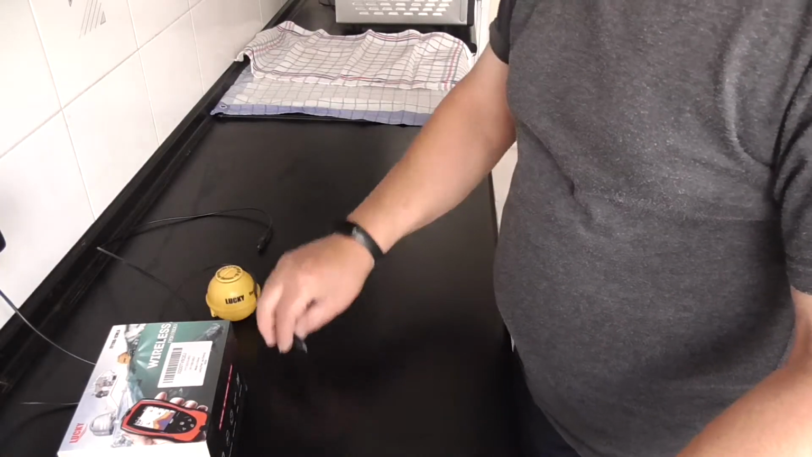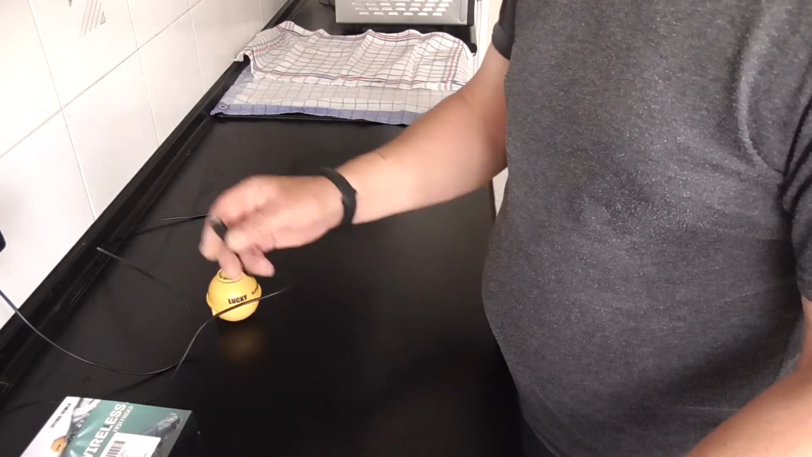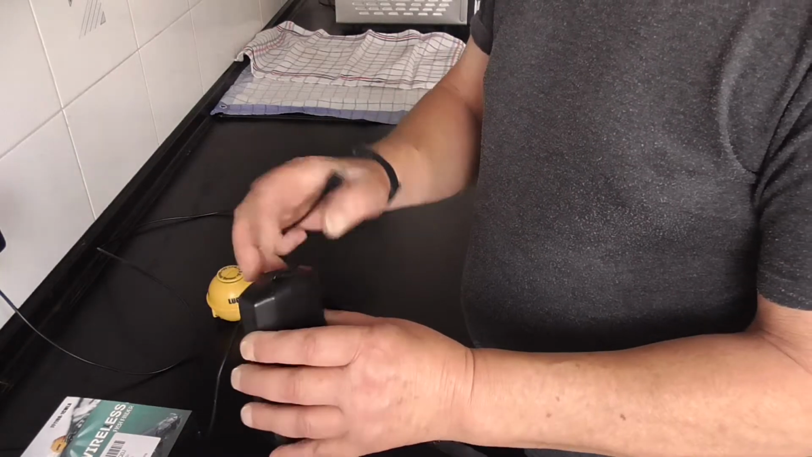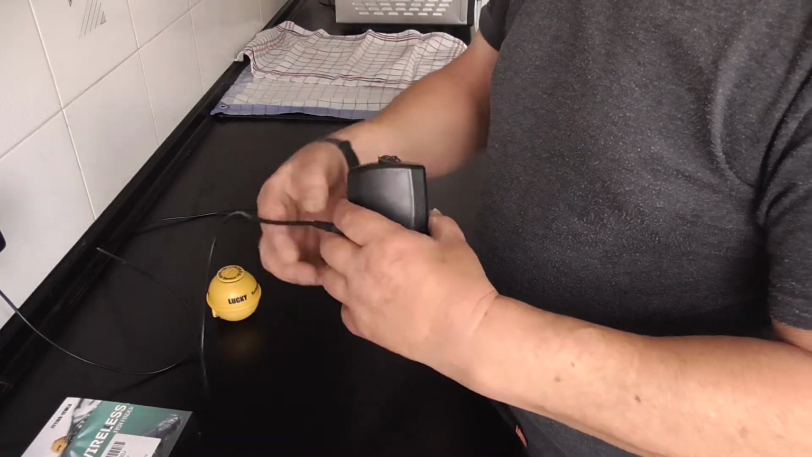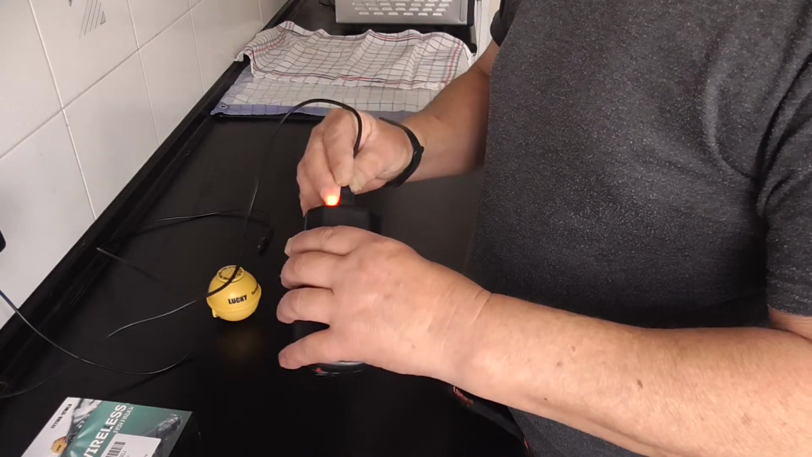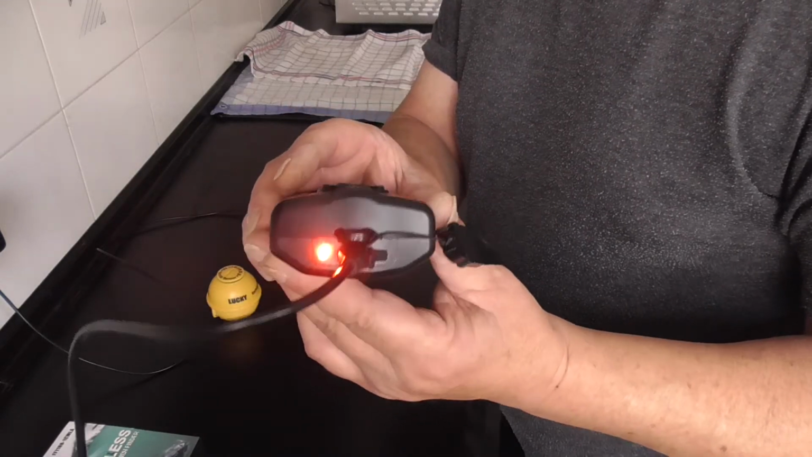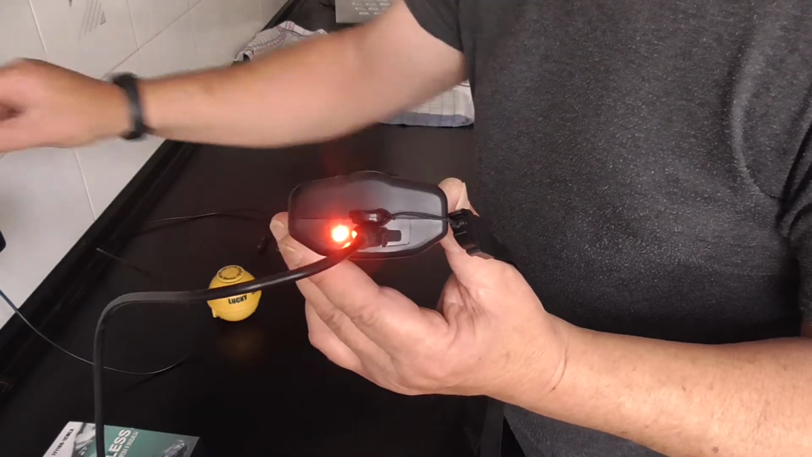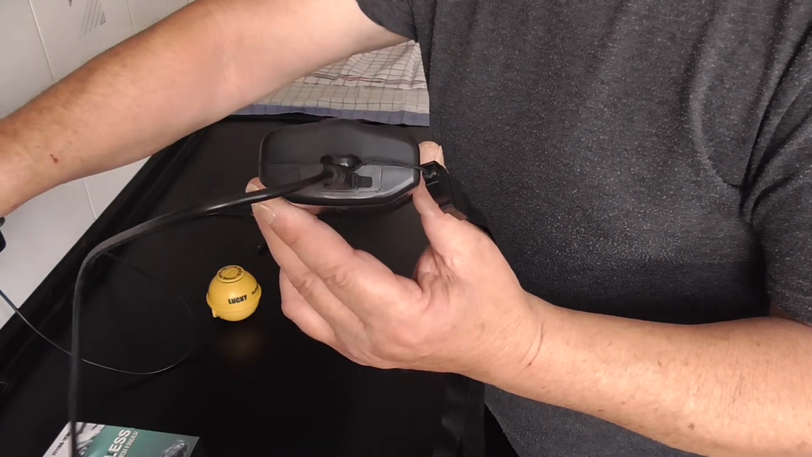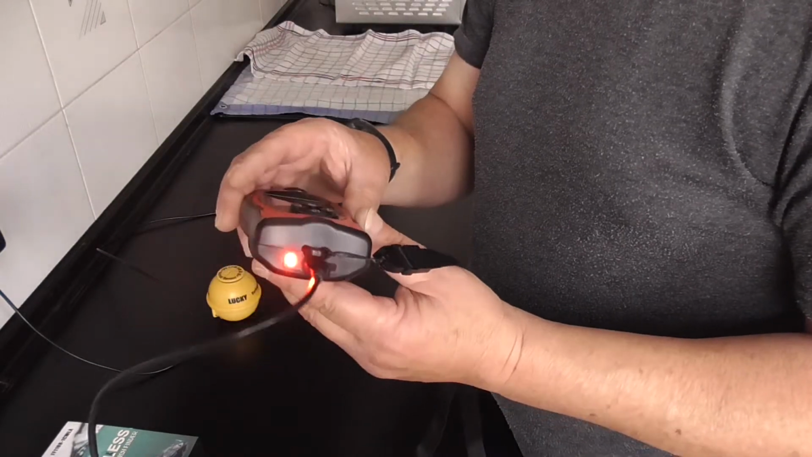One of the things that I found people are asking is, how do you know if it's charged up? Well, it's quite simple. At the back of your screen holder, you have a small jack. As soon as you plug it in, a light will come on. Once that is fully charged, the light goes off. Simple as that. I'll leave that uncharged for a while.